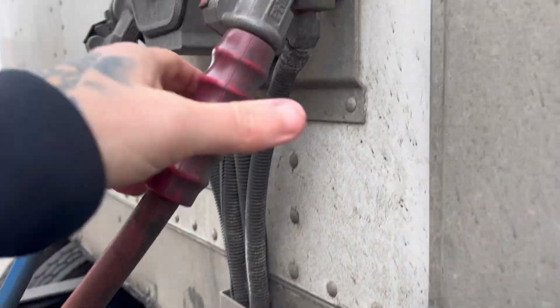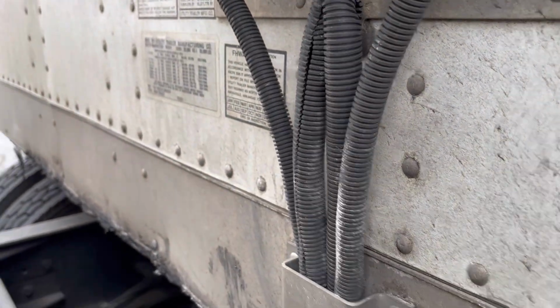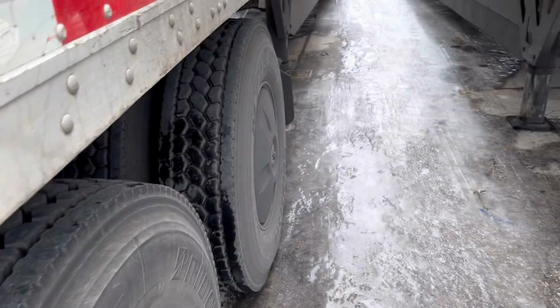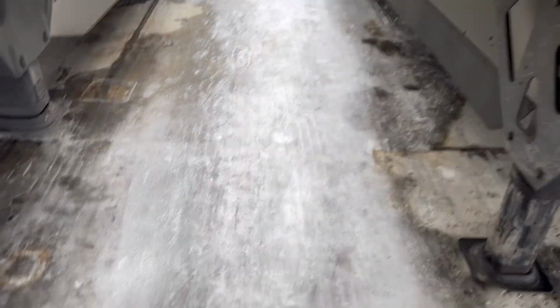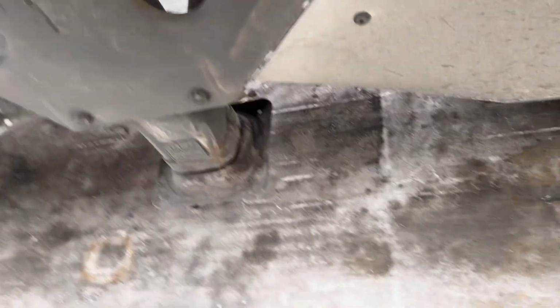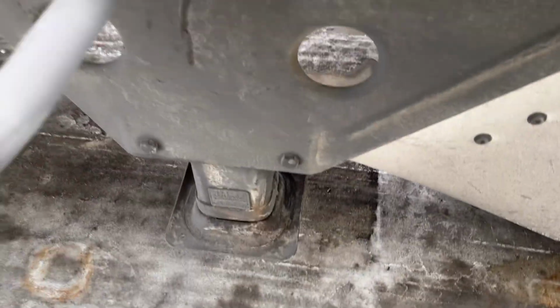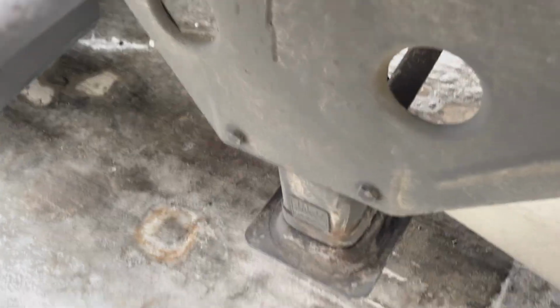All right, let's do this so we don't bust our ass. And I'll show you why in a second, why I said that. Look at that crap there, man. I swear. Woo, got your boy gliding like a penguin now. All right, let's go ahead and get this drop. The quicker we can get it down, the quicker we can get out of here.